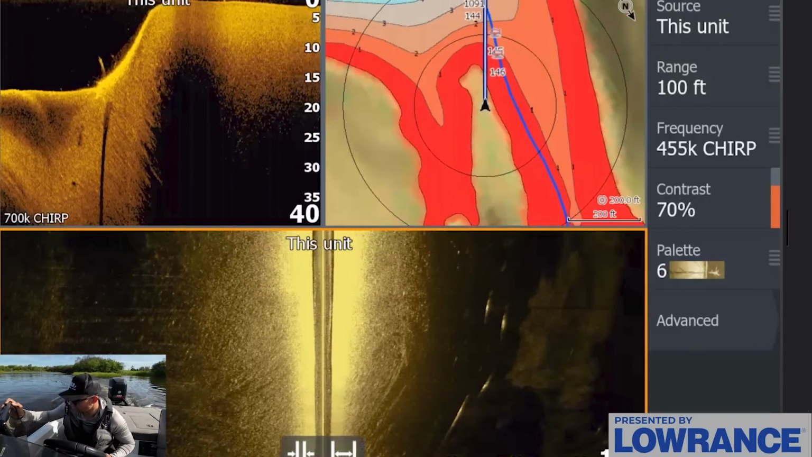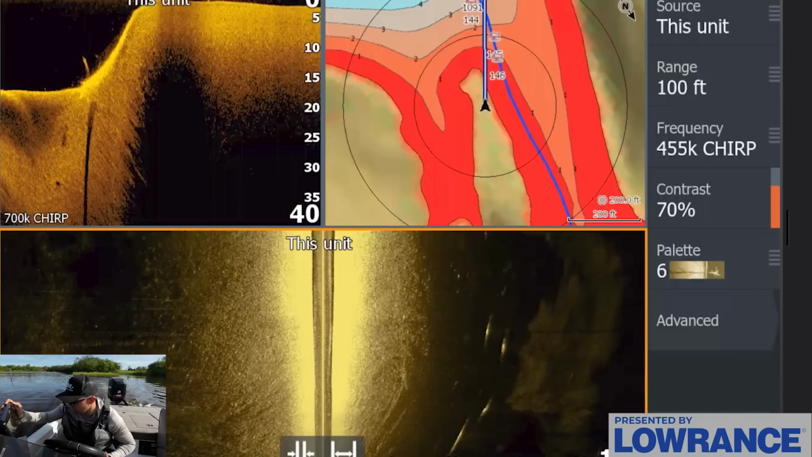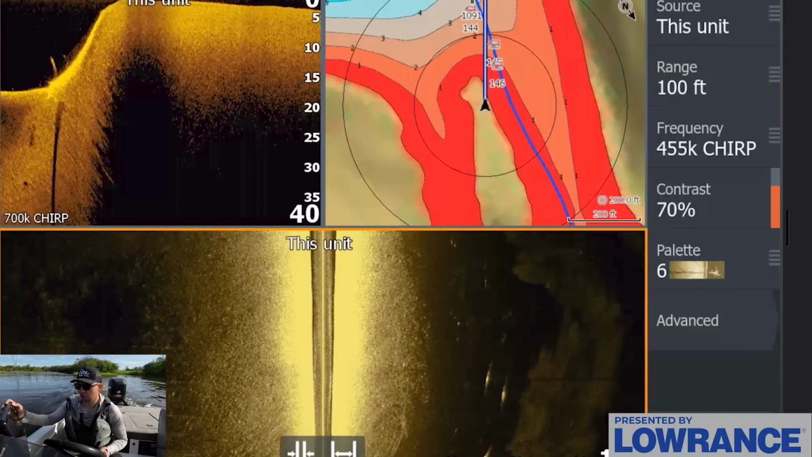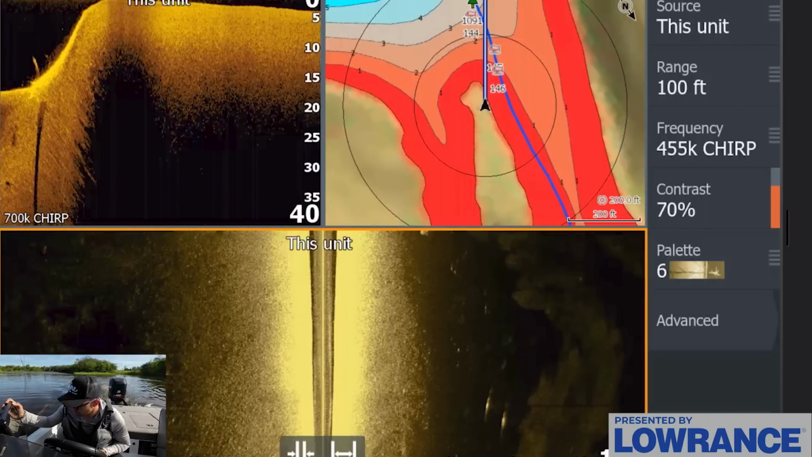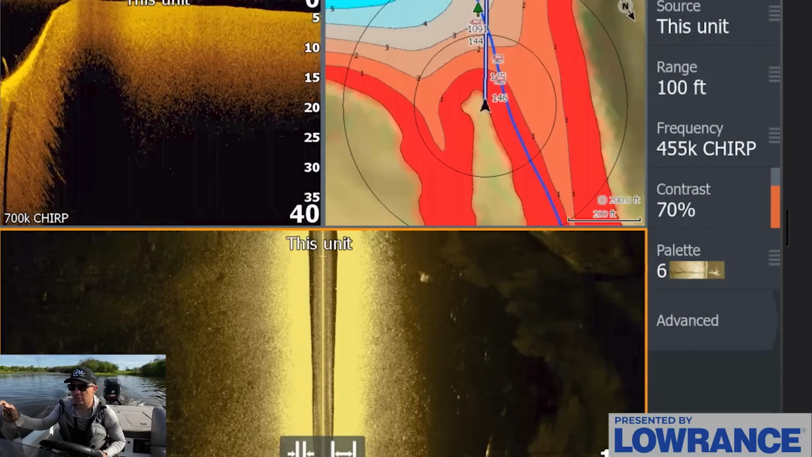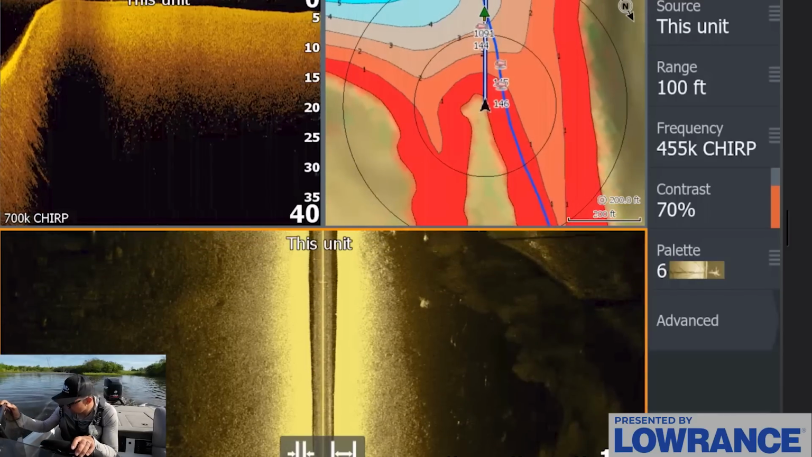This is the type of stuff I love graphing, guys. There are some fish sitting up on this point right here. Dirt shallow. Oh my goodness. Okay, I'll show you here in a second. I want to keep graphing this for a minute, but it looks like we found something here. They're really shallow up on that point. My goodness.